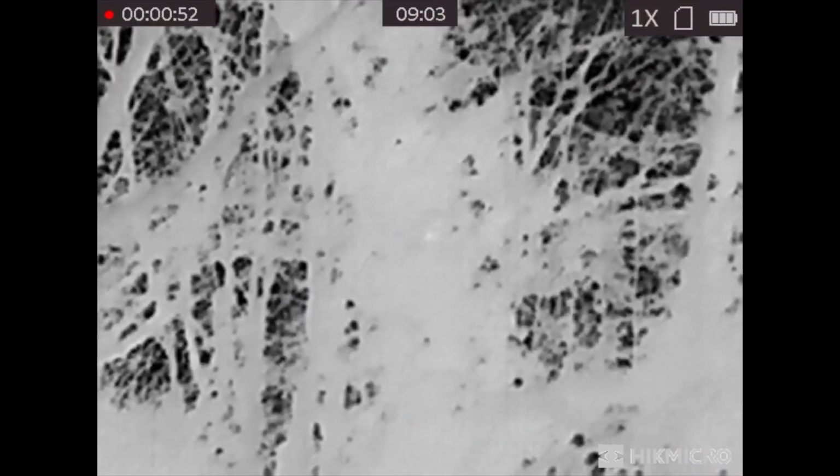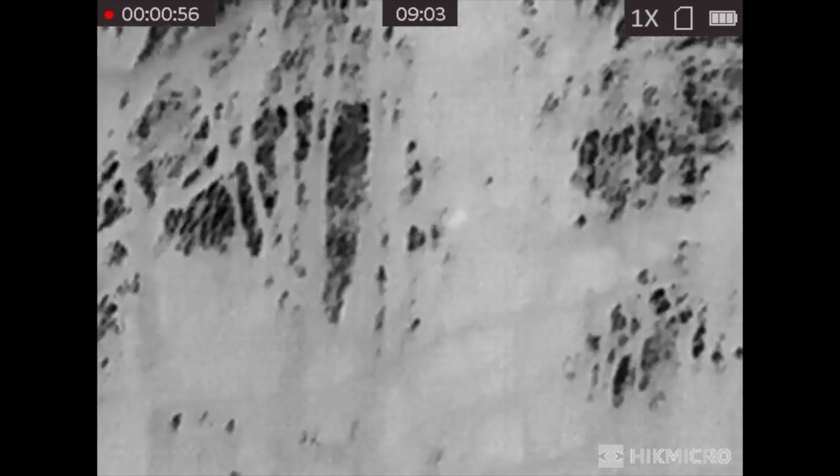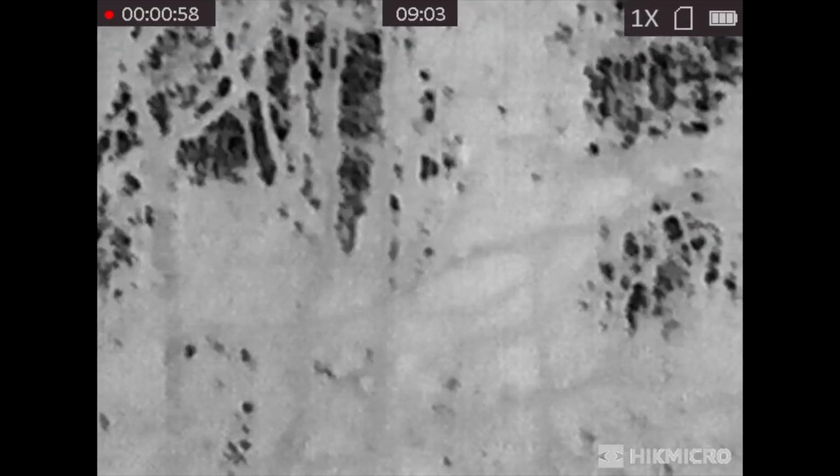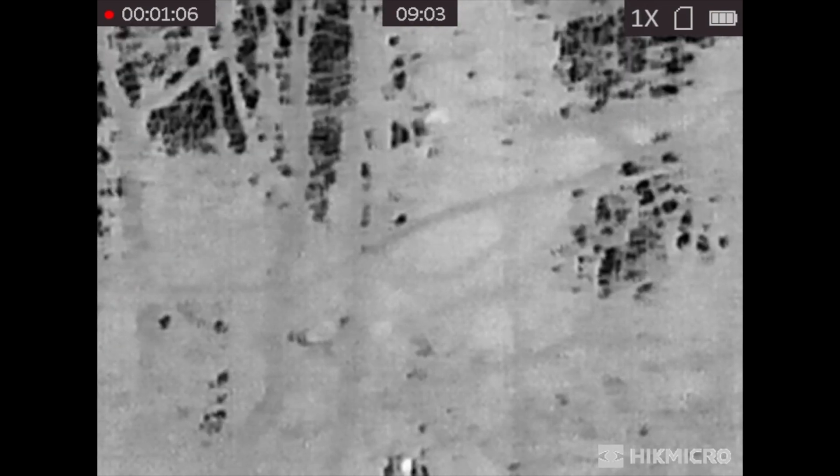So here's a little bit of footage that I took of some squirrels that didn't make it over to the feeder. But again, it's a good bit of footage. You can see how good the device is. And I'm guessing these squirrels, the closest one that you can see at the top of the screen there is about 30 yards away maybe. And as I come down, you can quite obviously see towards the lower part of the screen, there's another heat source there.